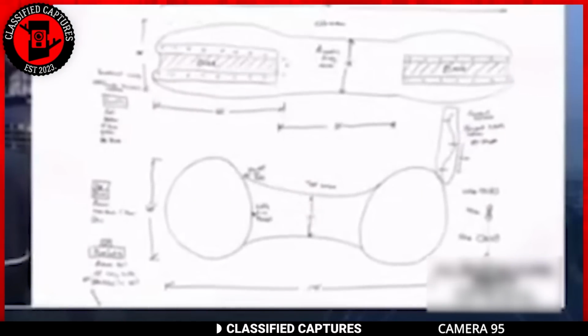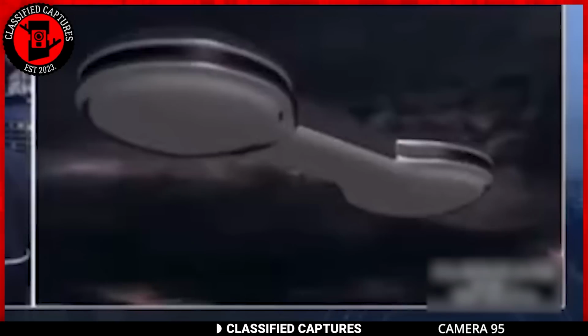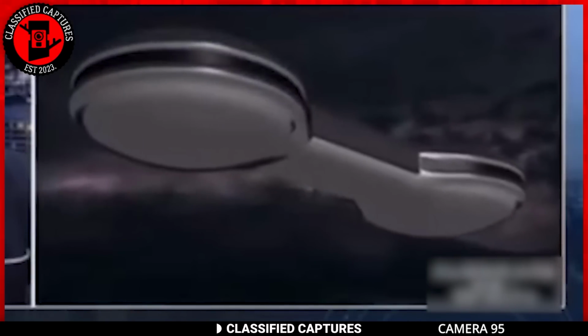Some suggest it could be a military secret project, while others lean toward the possibility of extraterrestrial origin. What do you think? Could this be an advanced human-made craft, or is it something from another world?